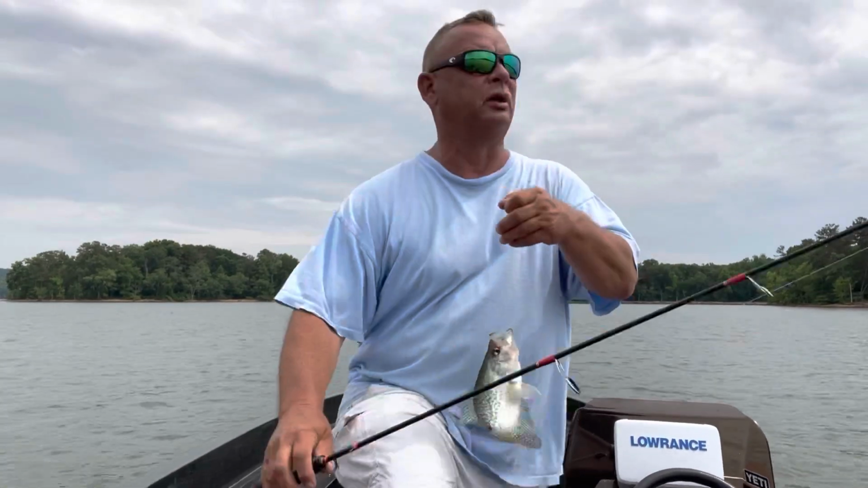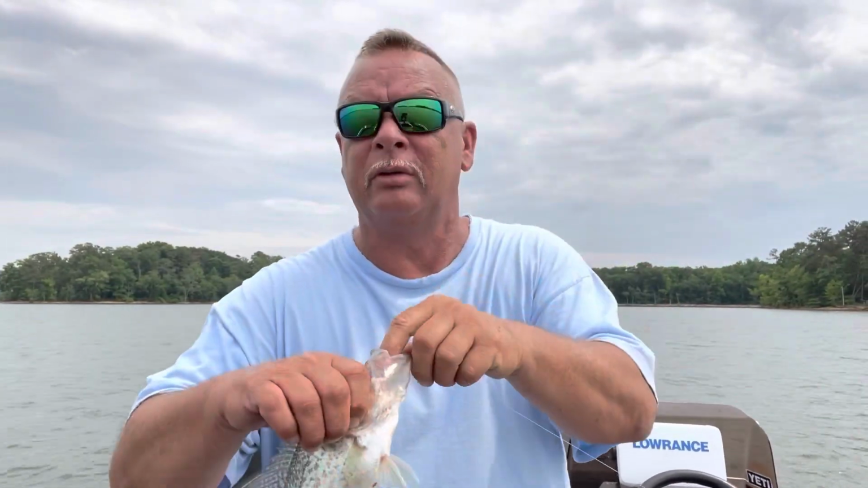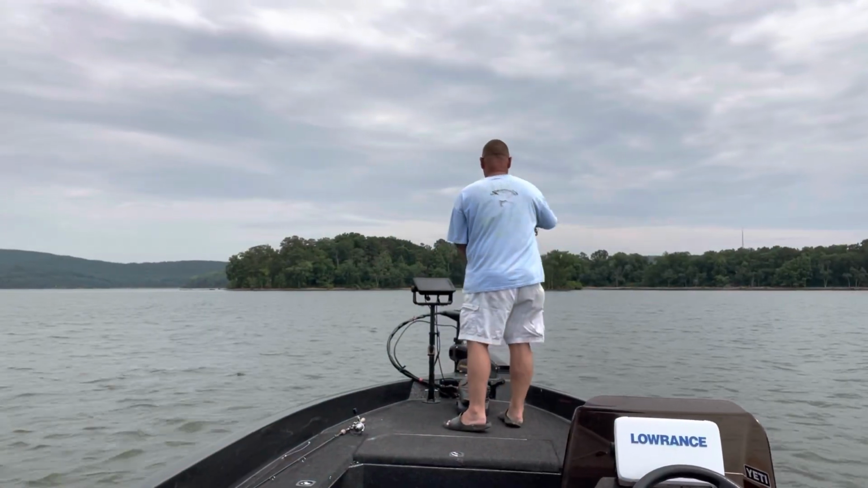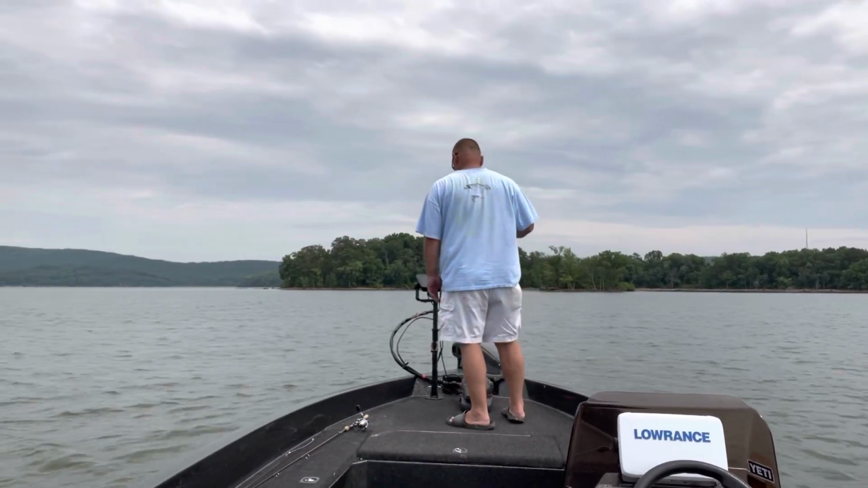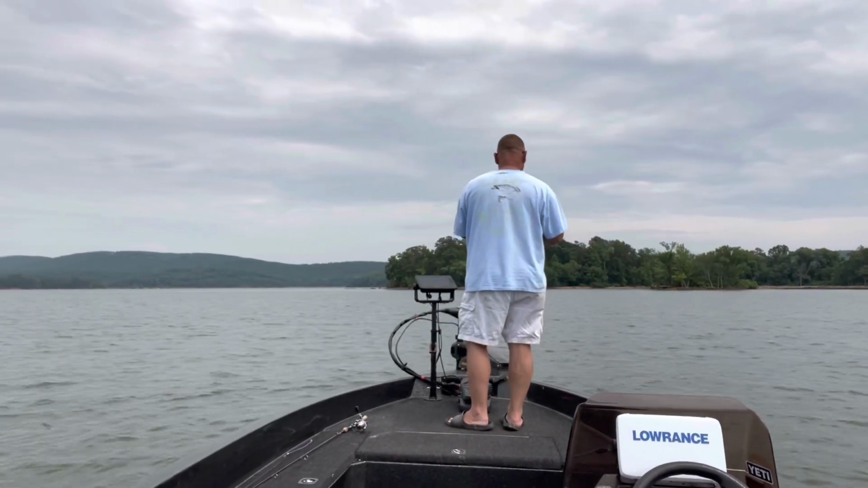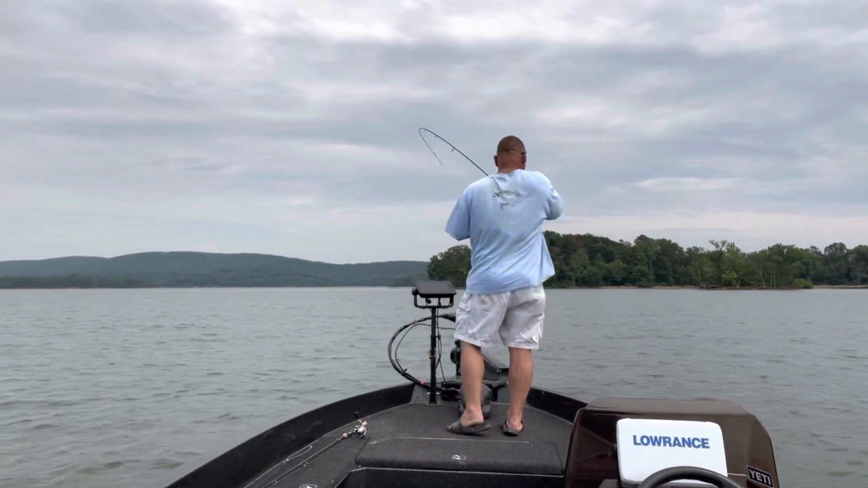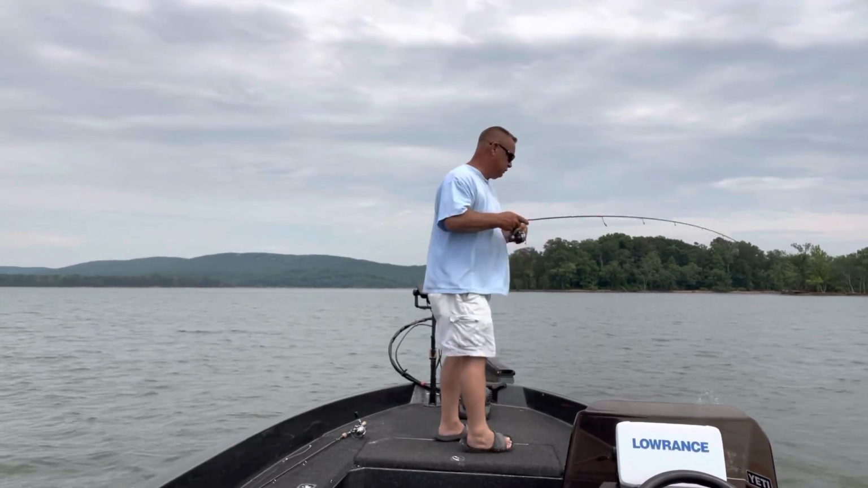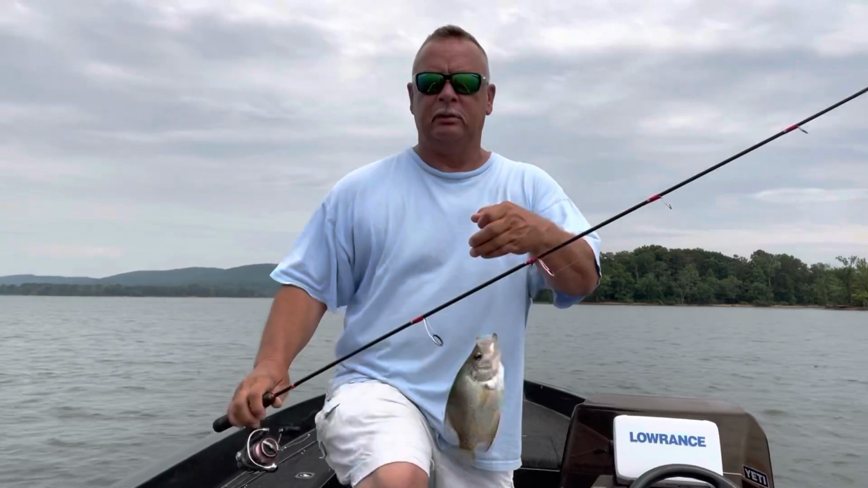These fish are fighting like dogs, man. I just heard some thunder. Little fish is fighting hard. Love it. Down on the brush, day on it, boy. As soon as it touches the top of it, they come out of it. Nuts, man.